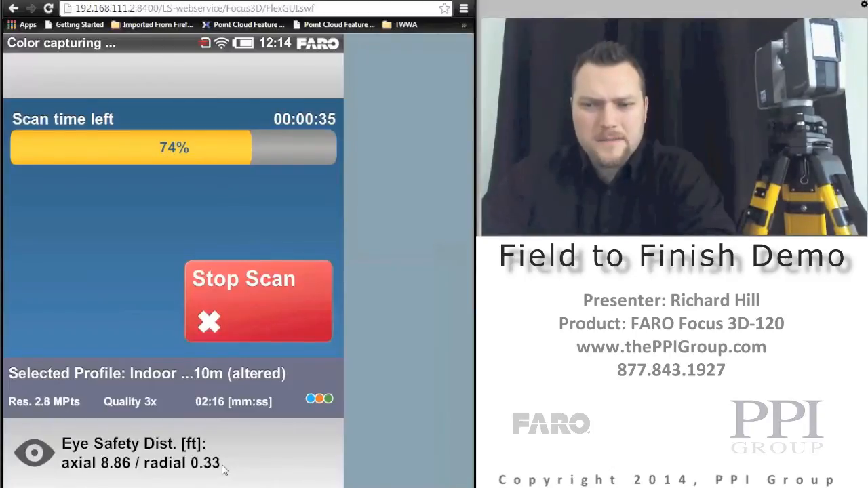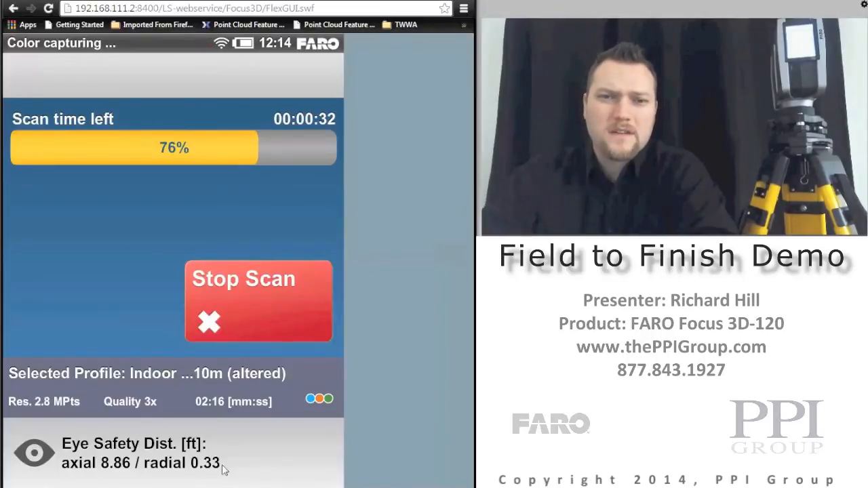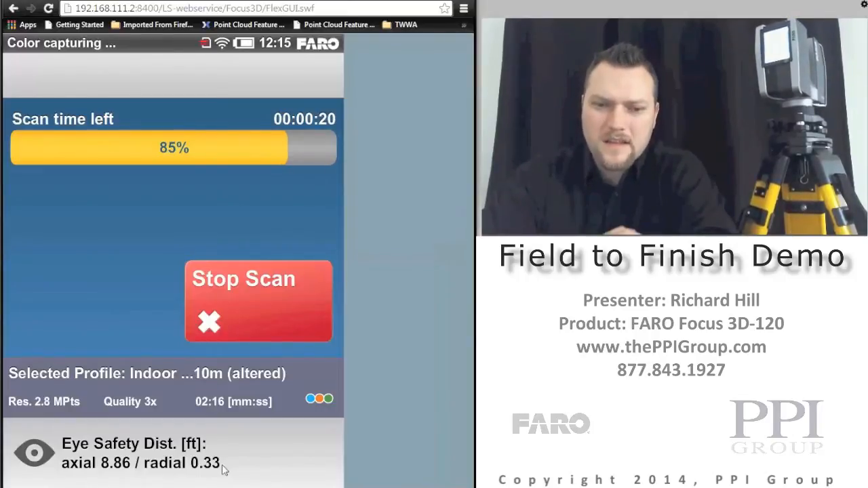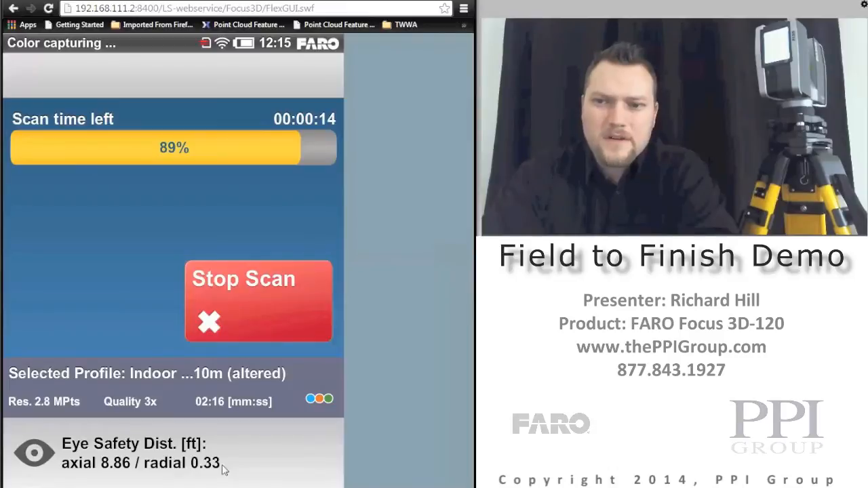The crazy part about this scanner is it moves so fast and collects information so fast that FARO actually has created white papers and documentation from professors and doctors that show that it's almost impossible to get eye damage from the scanner because it moves so fast. It'd be kind of like taking a laser pointer and moving across the room really quickly and saying you could get eye damage from that. But in reality, you would have to take that laser pointer and point it at somebody's eye for an extended period of time, a few seconds, to actually have that possible.